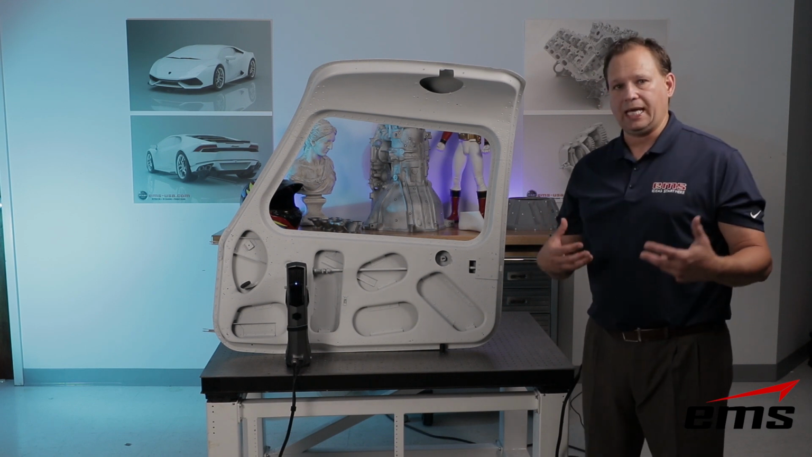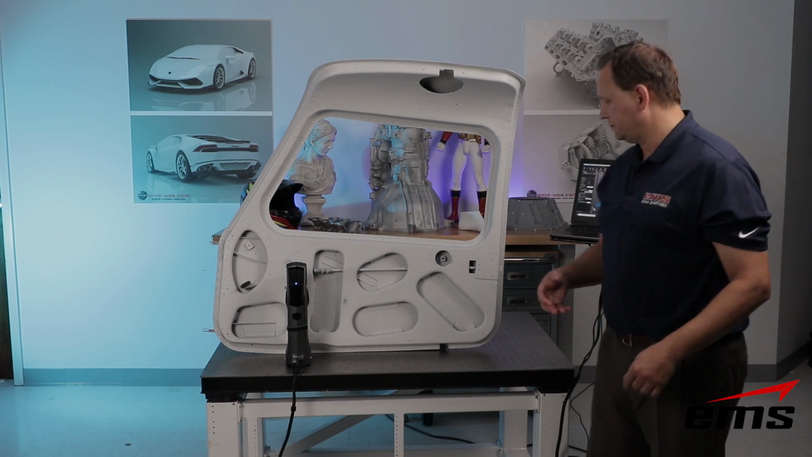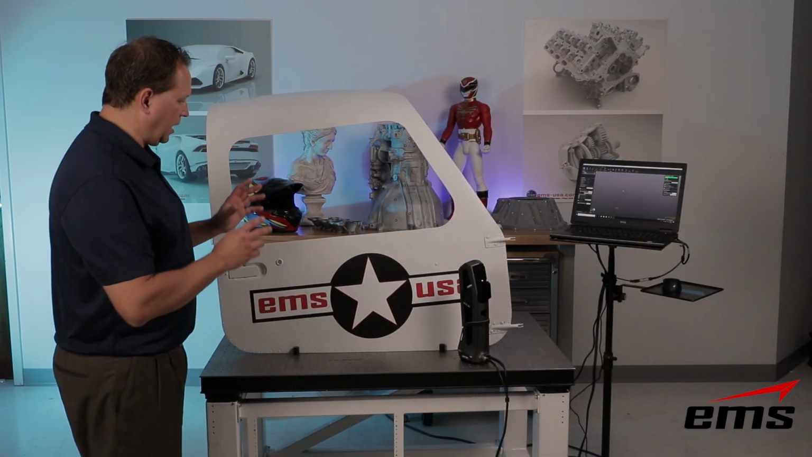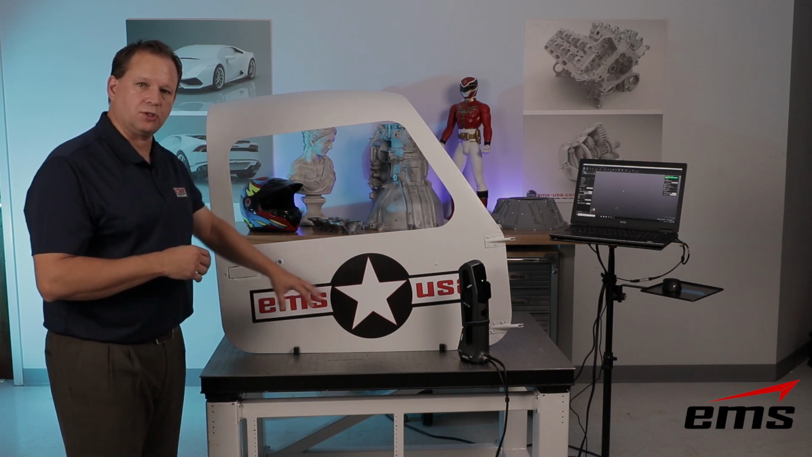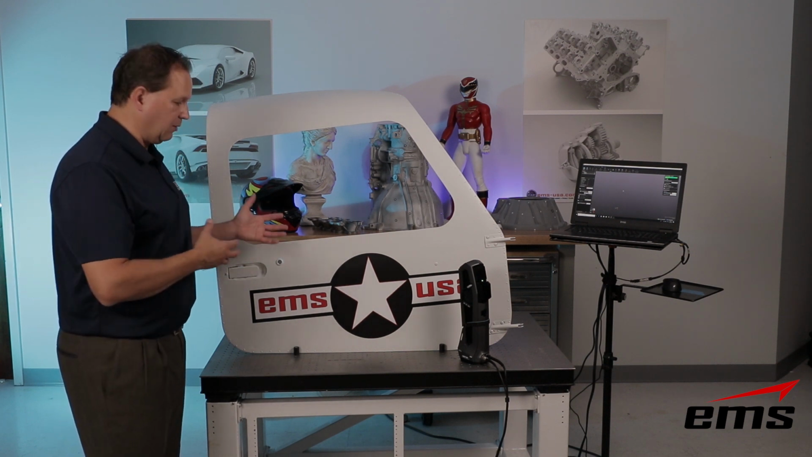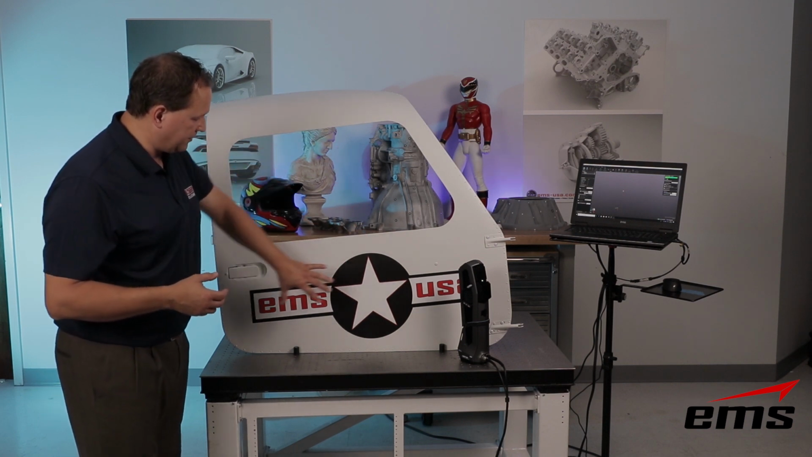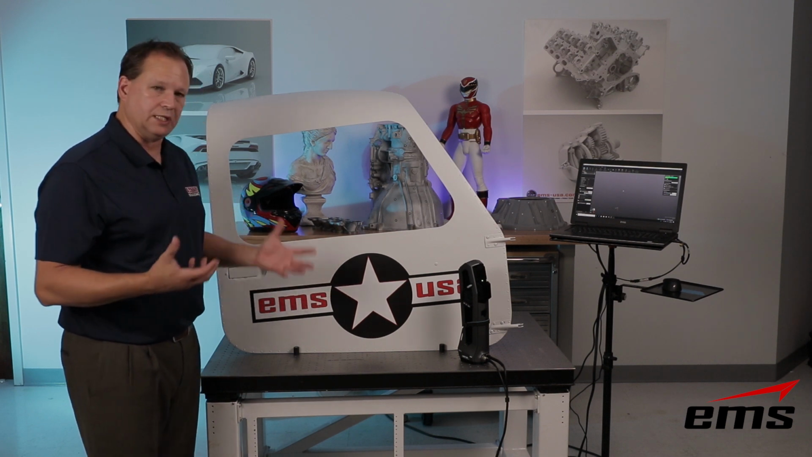Let's take a look and try scanning the other side of this door and see what happens. So now we're set up and on the other side of the door here, and we're going to show aligning to texture and aligning to targets, and really talk about what the best applications are, when you'd want to use which one. So if you look at now the outside of the door of this airplane, it's very smooth and not very descript.